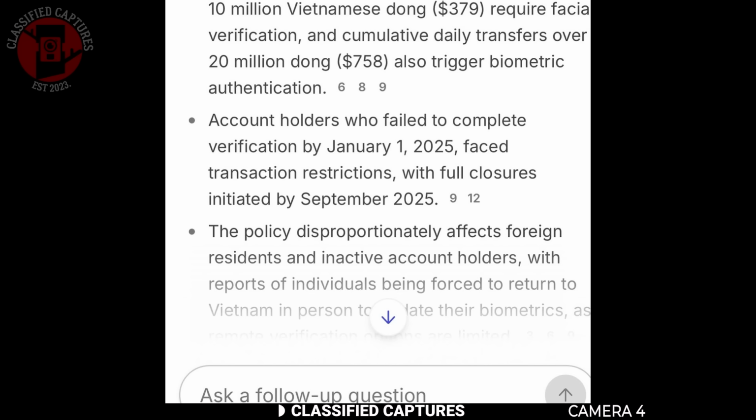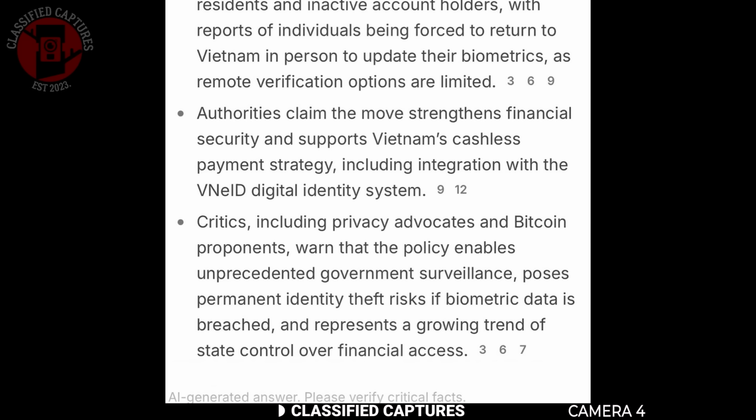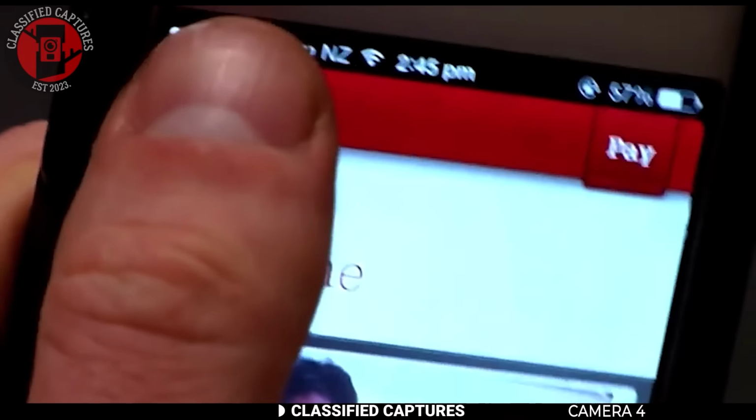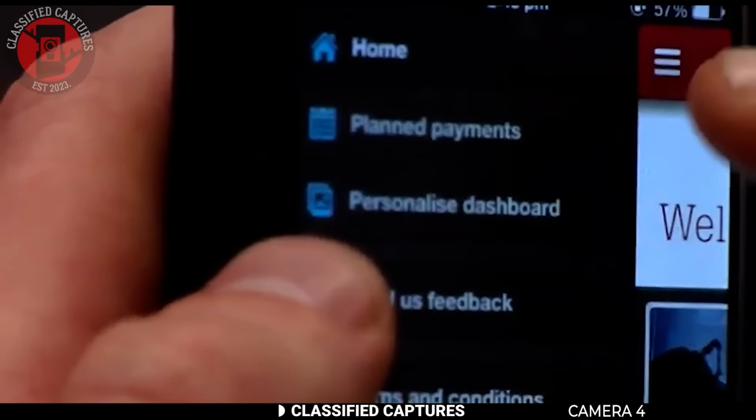Imagine waking up one day and suddenly losing access to your money, not because of fraud or debt, but simply because you didn't sign up for a new system. For some, this looks like a step toward efficiency and modernization, but for others, it feels like control and restrictions on an entirely new level. Do you think it's too extreme?